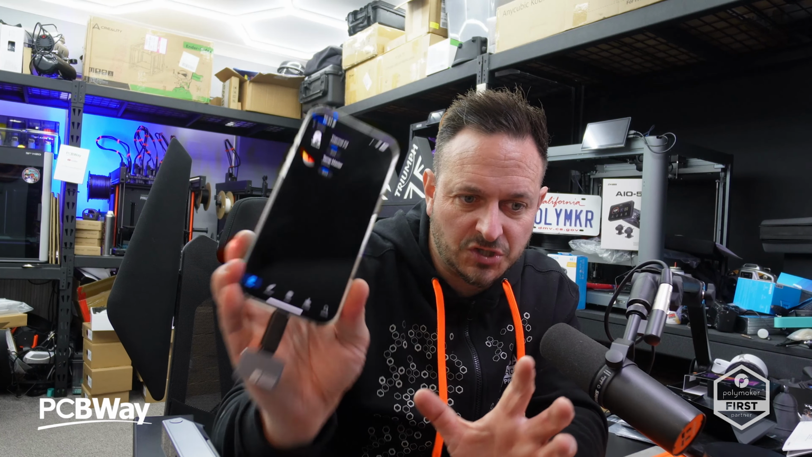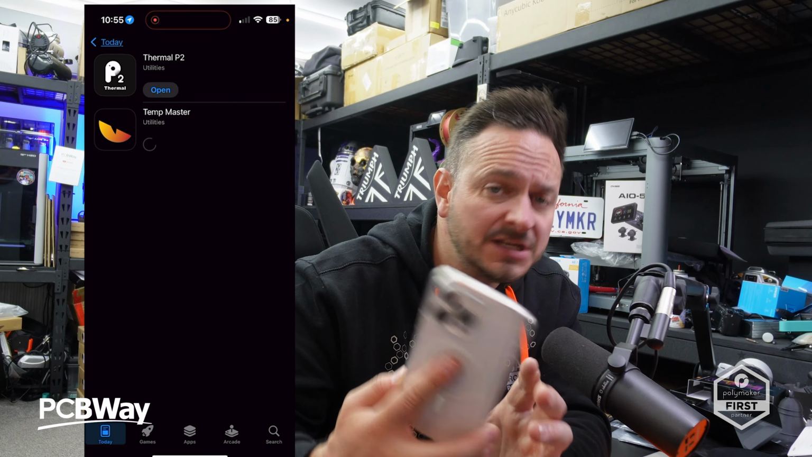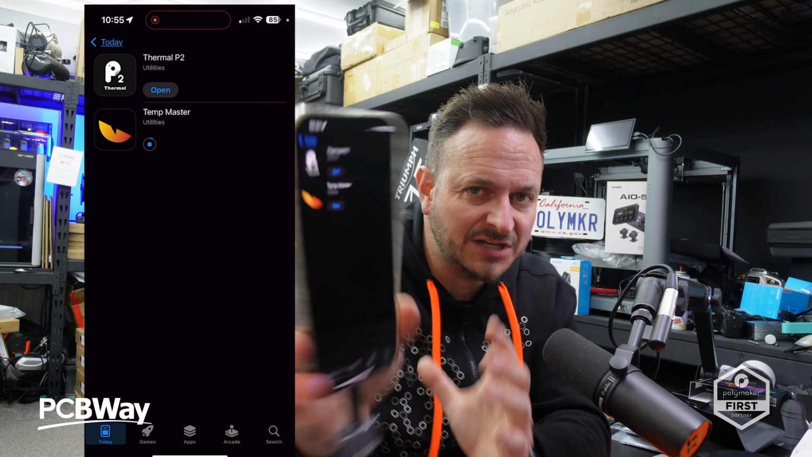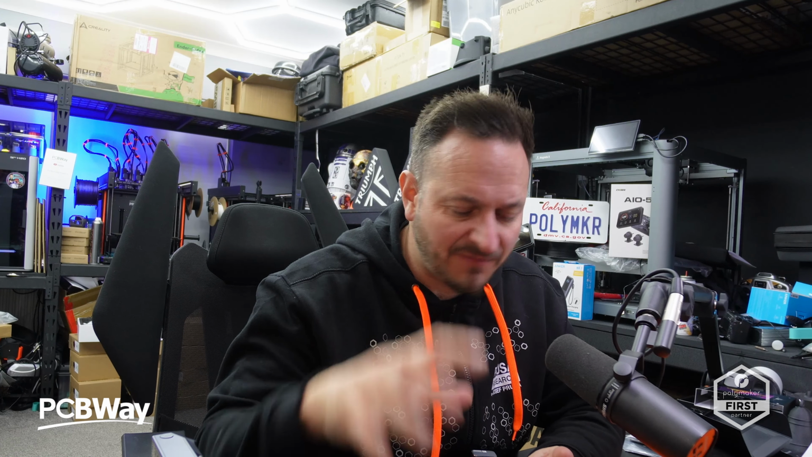Now, it's coming up with two icons at the moment. One basically says Thermal P2 and the other one is Temp Master. Now, this does also have some software which is external, so you can plug this into a laptop and it will give you a load of analysis and stuff on that. I don't know too much about that. We're going to get into that a little bit later on and I'll just give you a brief outline of what that is. But, well, let's hit this button and download.